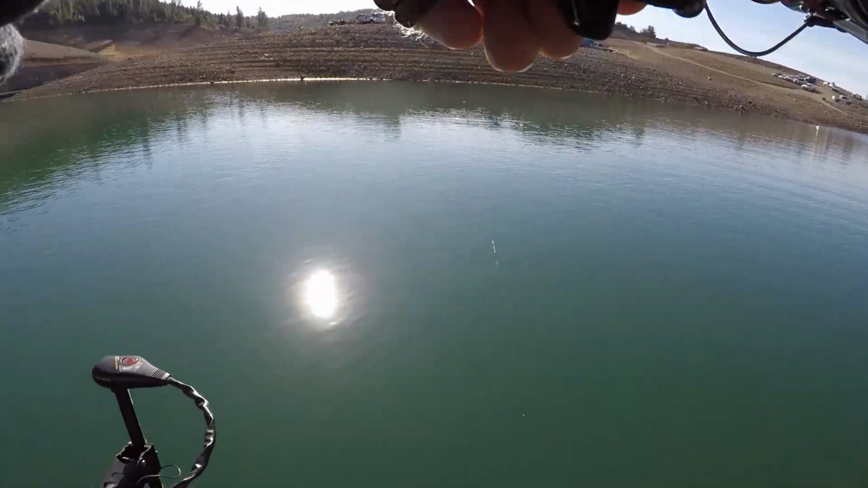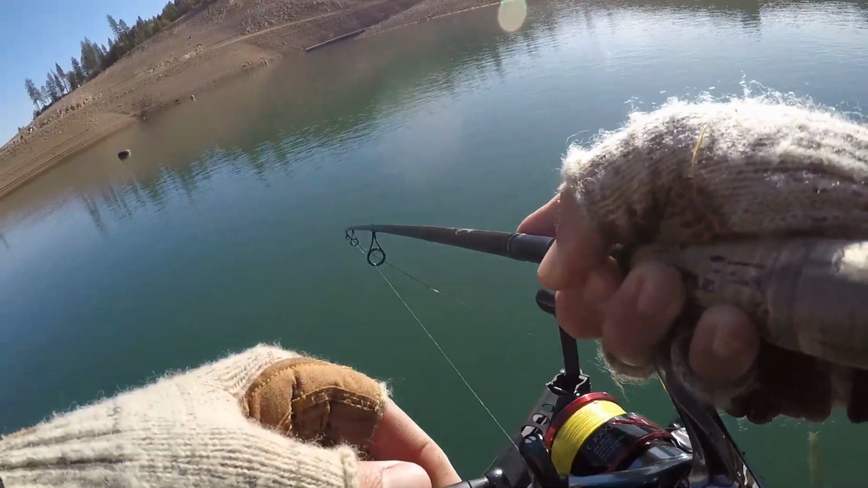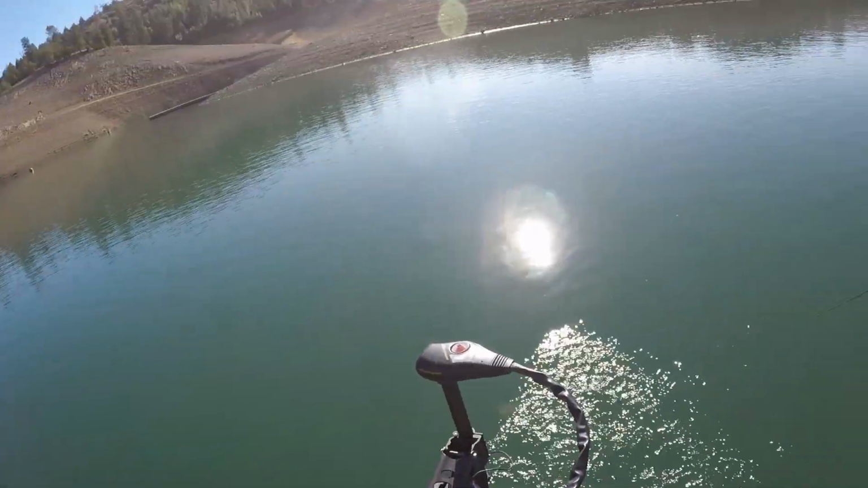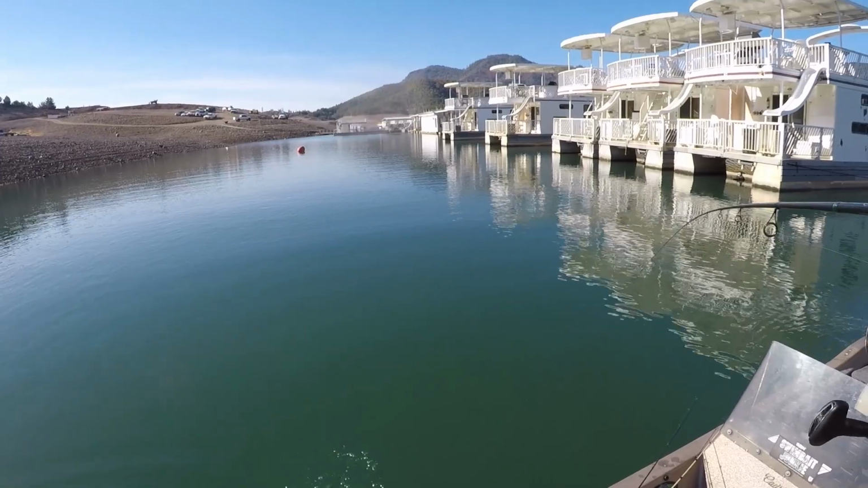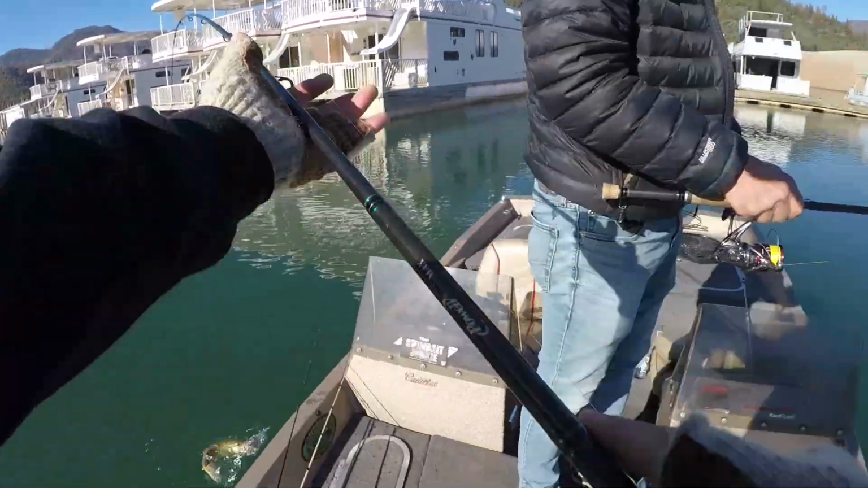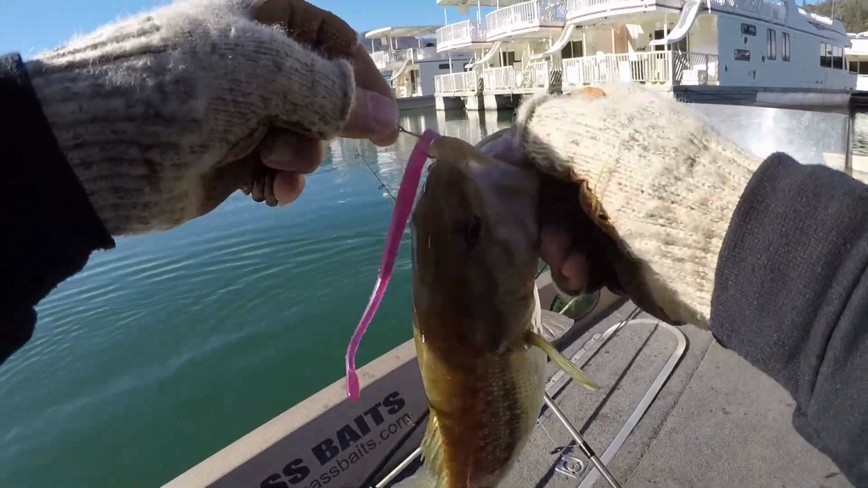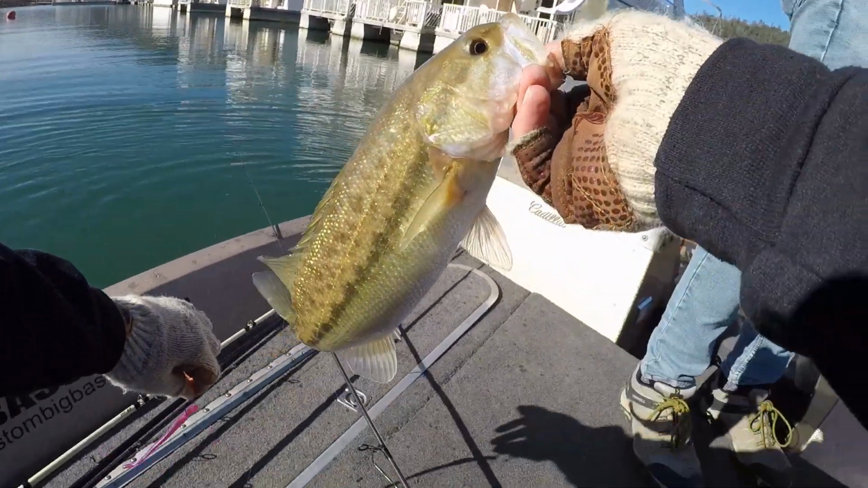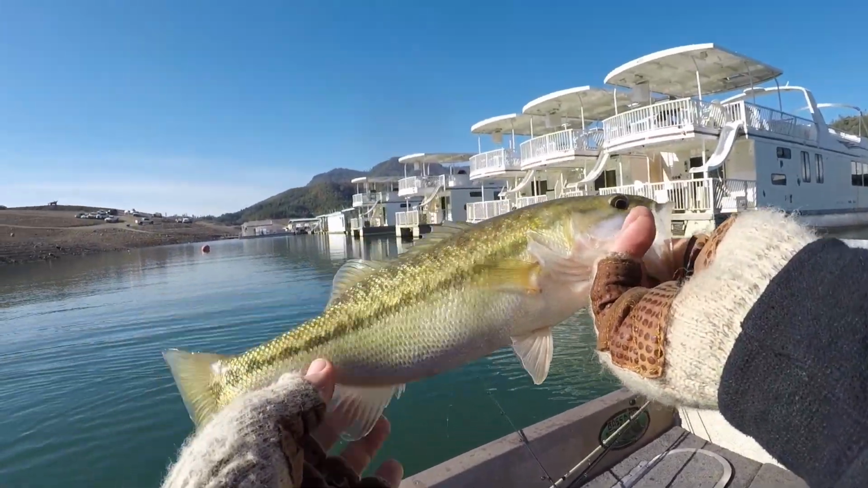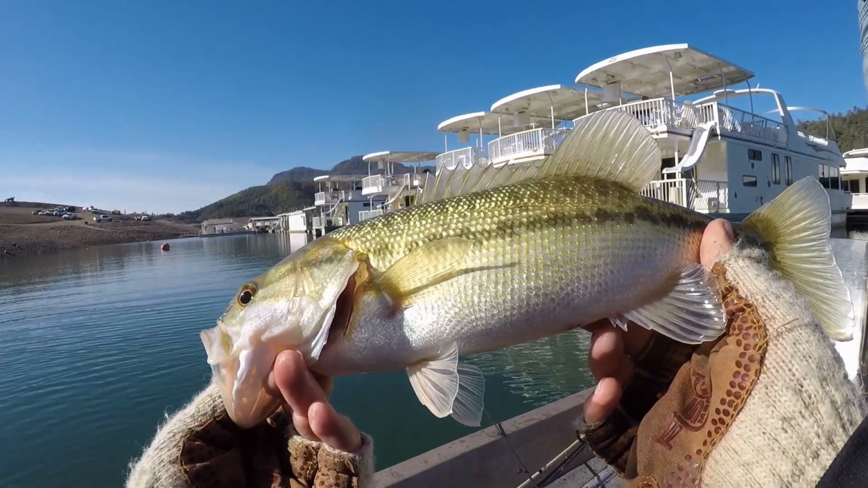I felt him eat it. That was cool. That's not a bad one. Look at him. Spotted bass. Huge. Look at that, hooked him perfectly. Not a bad one, pretty long, not as fat as some of the other ones you were catching. We'll take them though. Super golden.